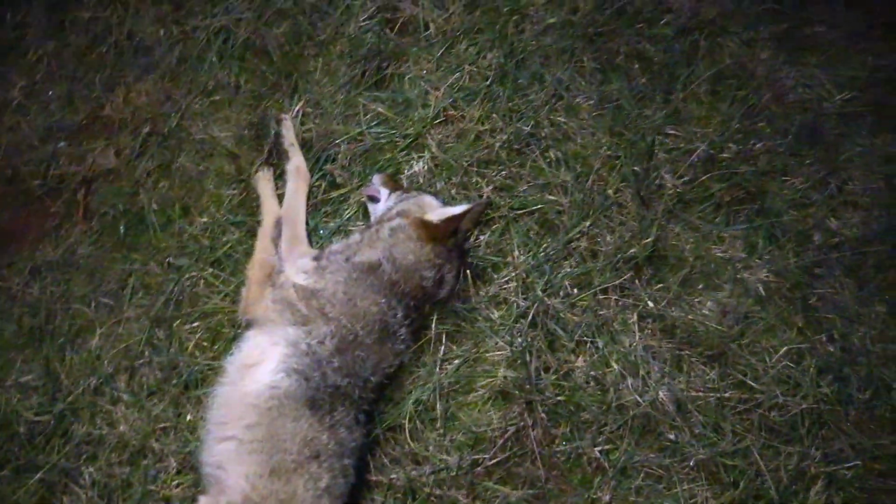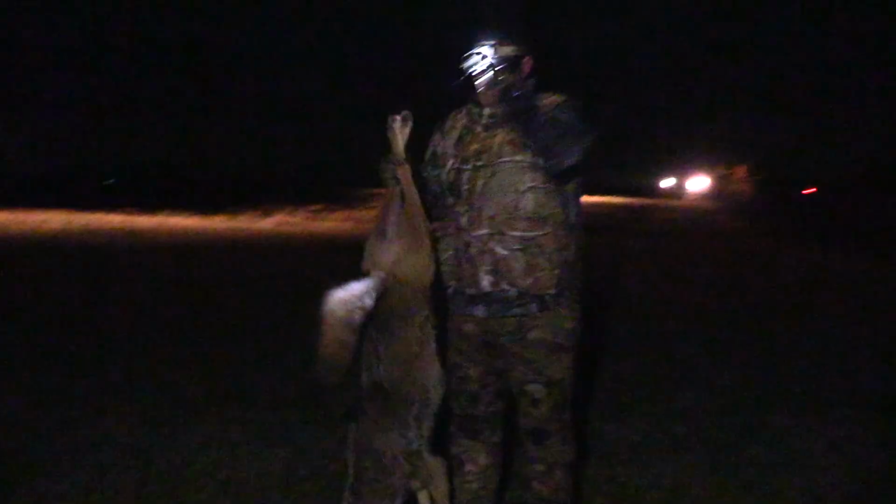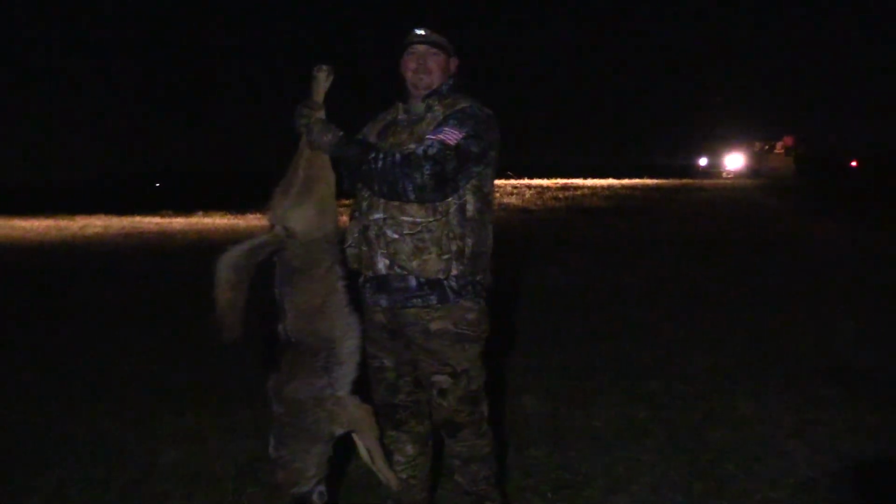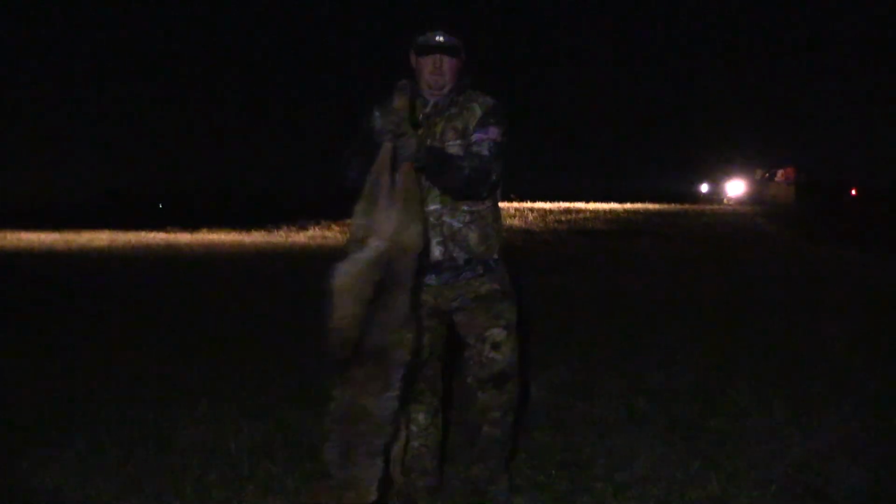But man, that's a good dog right there. Hold him up, let me see what he looks like. Everybody look at him. Look at that. That's a good dog right there. Turn that headlamp off so I can, maybe this be a thumbnail, who knows. Yeah, look at that right there, son. Gotta love it. That's a good dog. That's awesome stuff right there.